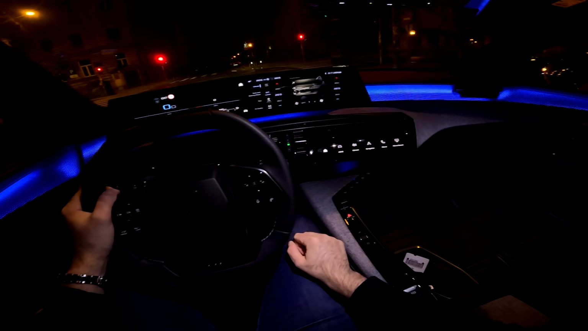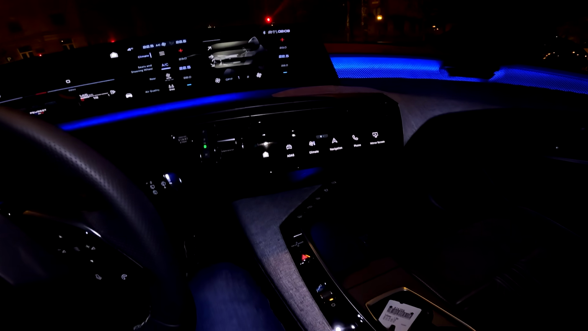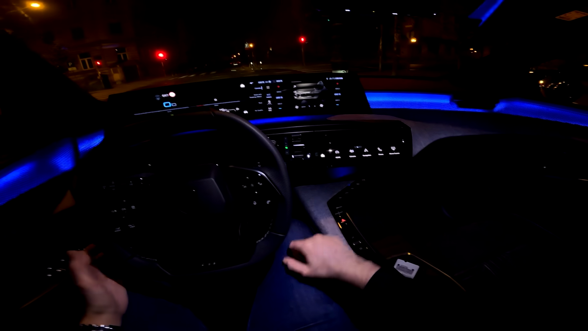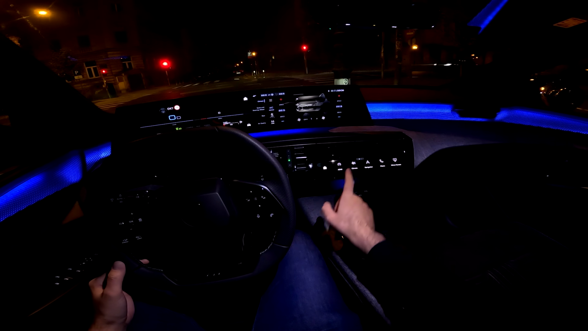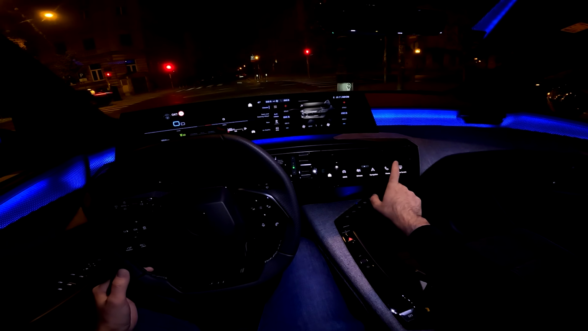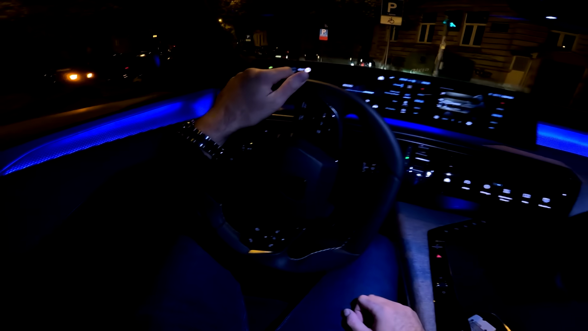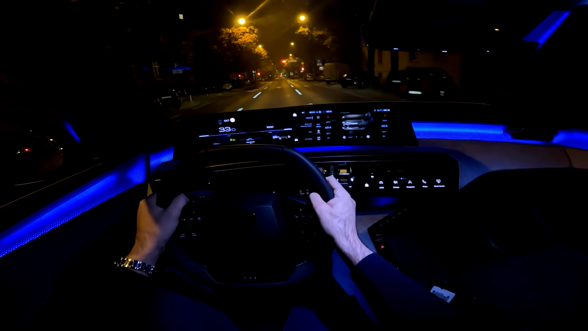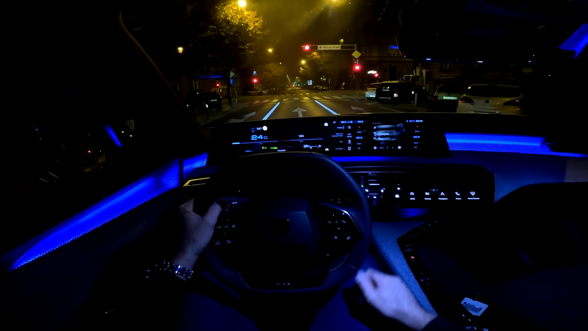So look at this, there we go. Now this is the iToggle, and you can configure what you have here. So you can put the things that you use often. For example, currently we have the driver assist systems, climate, navigation, phone, and mirror screen, and then also some other things in this next 5 items. And you can configure here again what you want to see and what you want to have here actually.